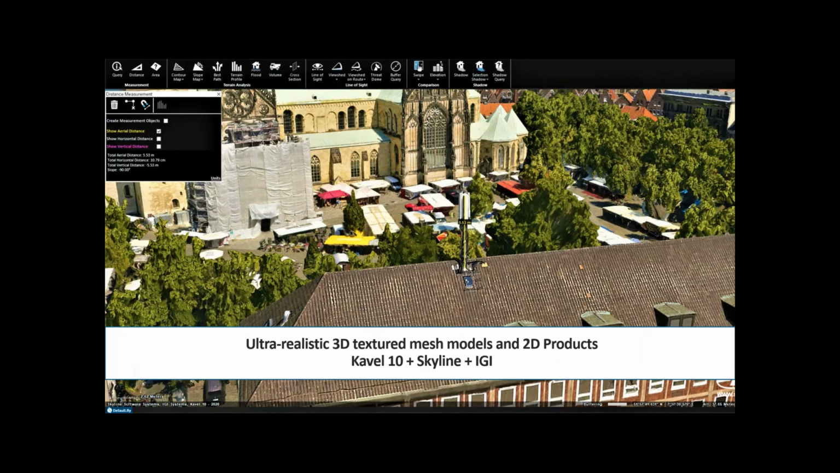They're based in the Netherlands, and I will let Ewood talk about that in a minute. So again, the reason everybody's here, we'd like to show you how all these three companies work together to create these ultra realistic 3D digital twins and 2D products, orthos and DSMs of their cities.